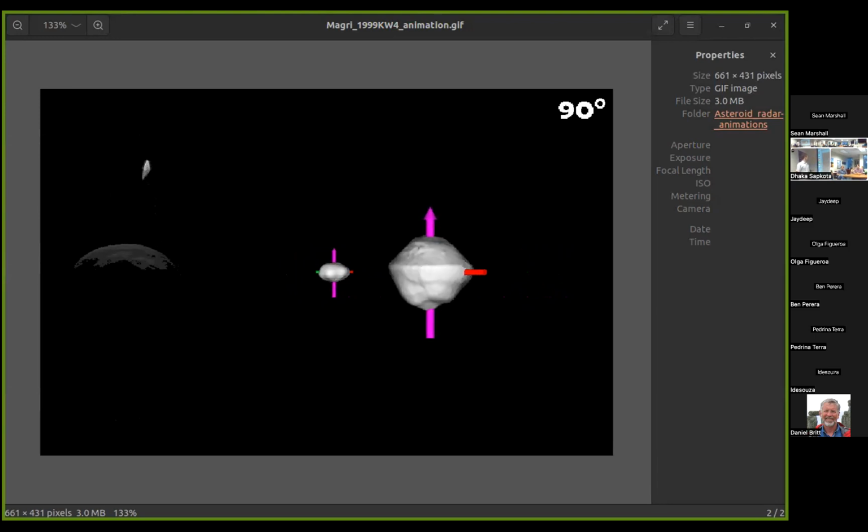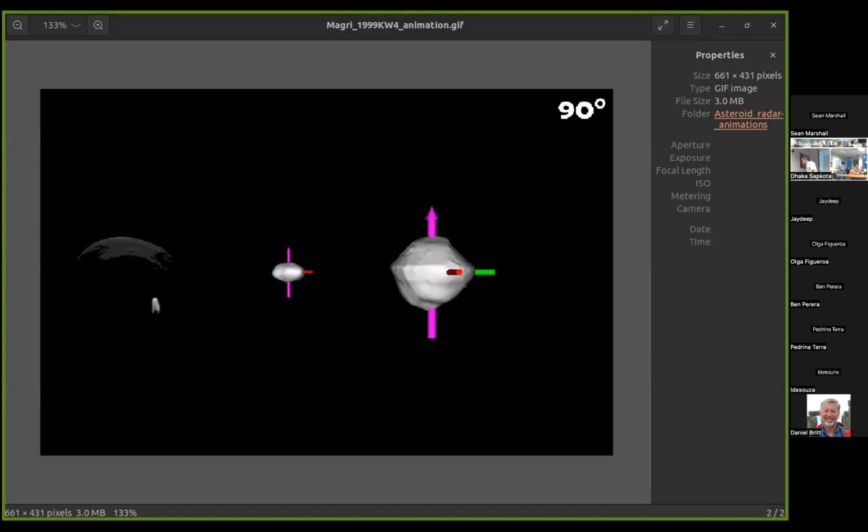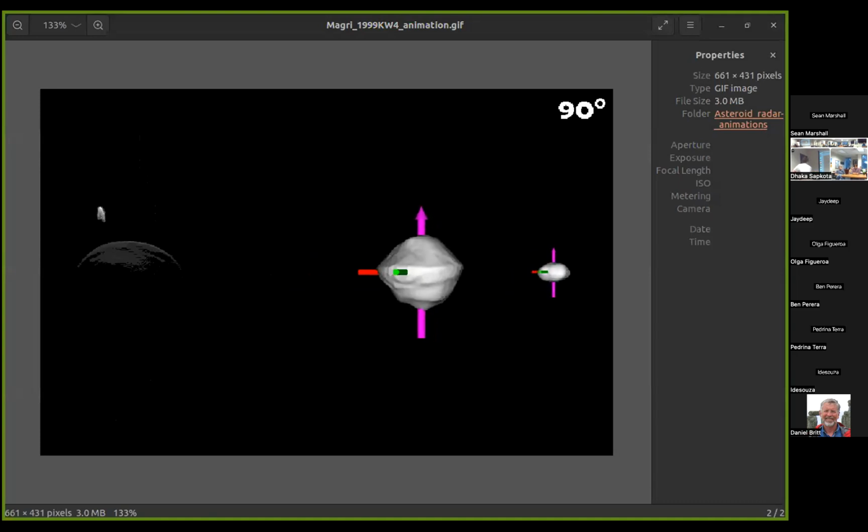Were these shape models done with both radar and light curve data, or just radar? I think so, yes. I talk about radar, but whenever we can get light curves or anything else, we want to use those as well. Anyway, if anyone wants this animation, email me and I can send it to you. I have permission to share it. And eventually it'll be posted on the website once we've got our website running.